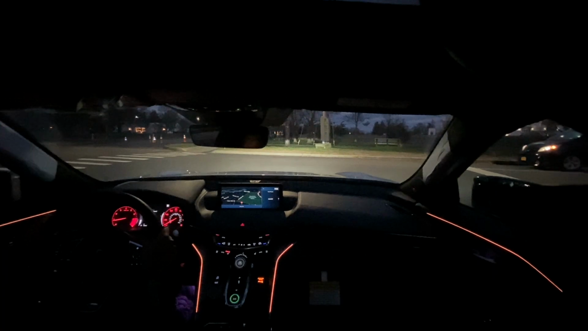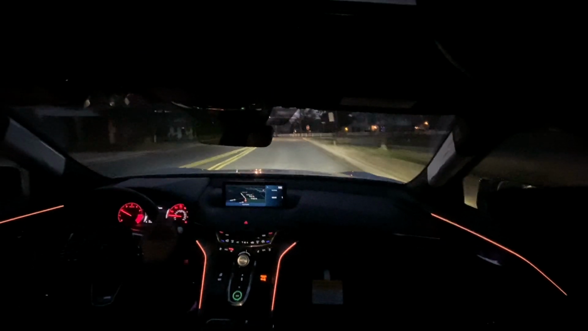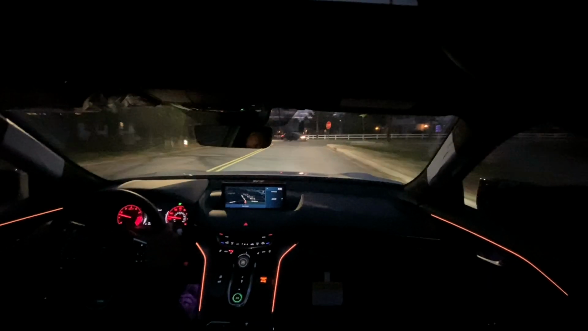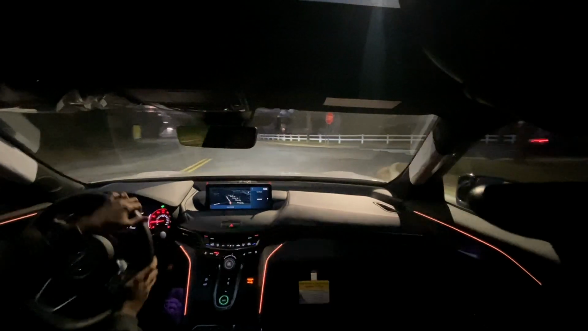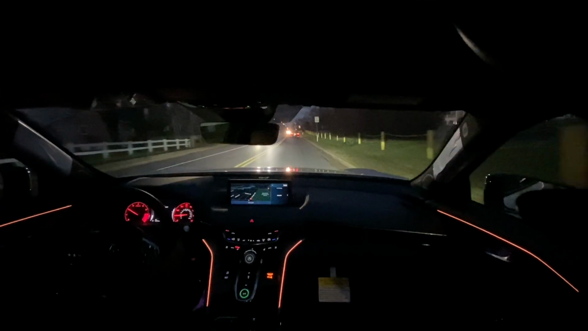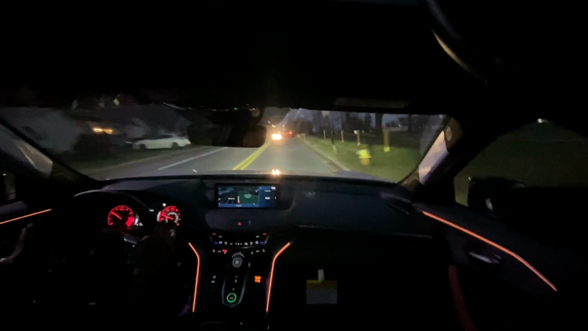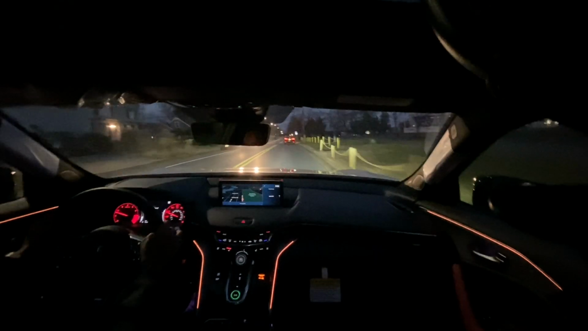If not, if all you care about are the aesthetics, like the wheels and no chrome, get that chrome delete, which is awesome. If you like the red face gauges, this is the only way to get them unless you get a Type S. So excluding the Type S, this is the sportiest way to get a TLX.